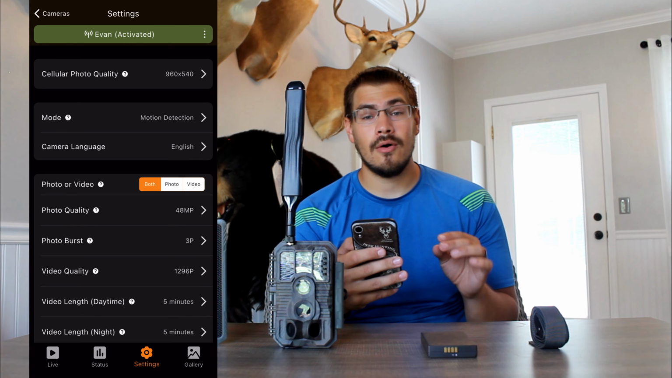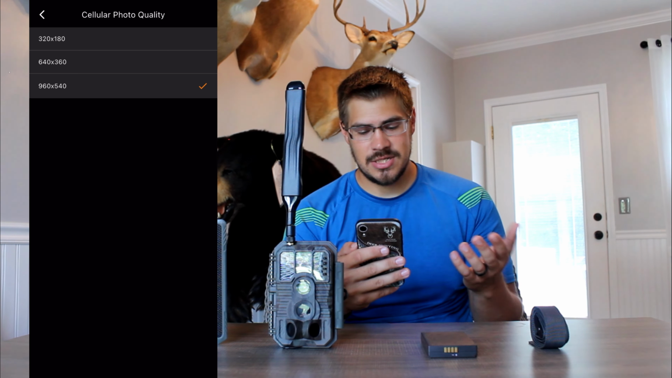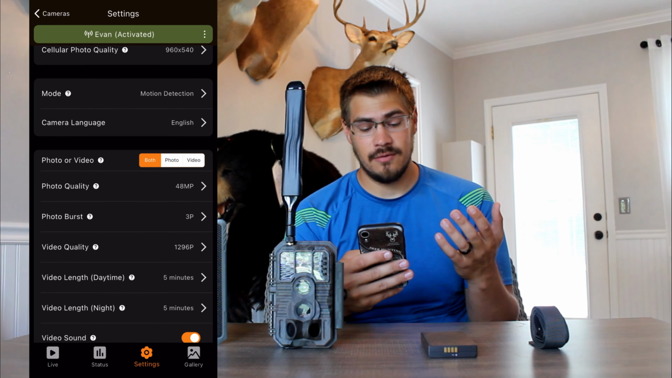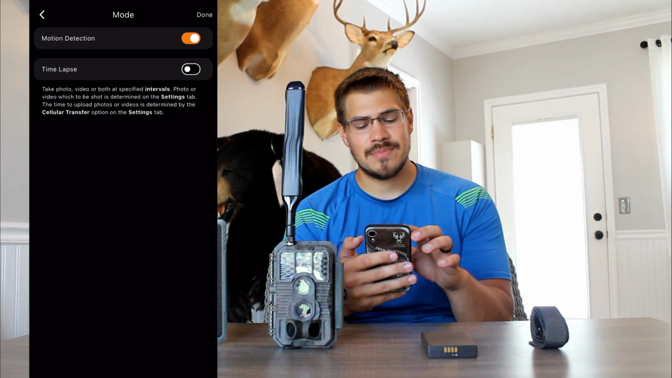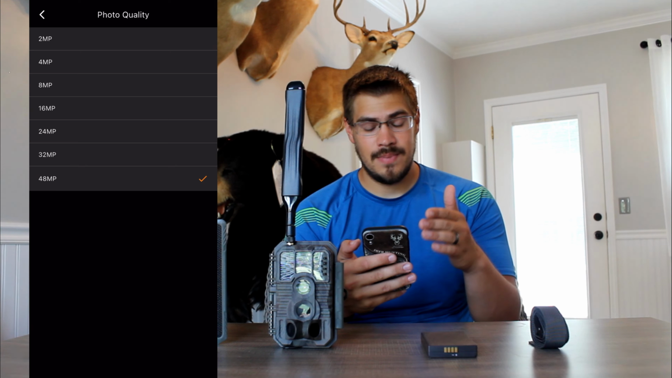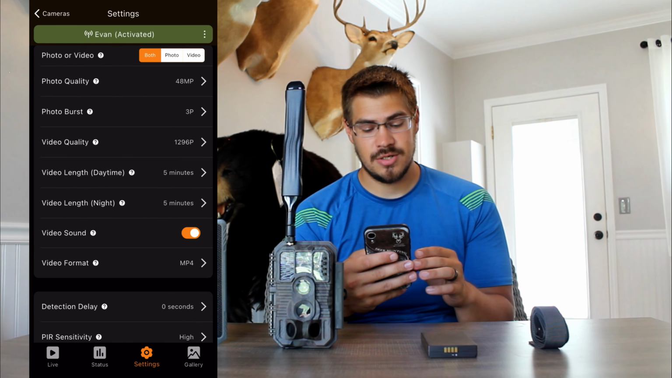Now, cellular photo quality, their quality actually blew me away without even downloading an HD photo, and that is 960 by 540 is what you want to have, and you'll have crystal clear photos. And then mode, I have it set on detection. You can actually do time lapse, but I want it if a deer comes in, I want to know. So then photo quality, you don't want it on 2MP, which is the lowest. You want it on 48, and like I said, you'll have crystal clear pictures.